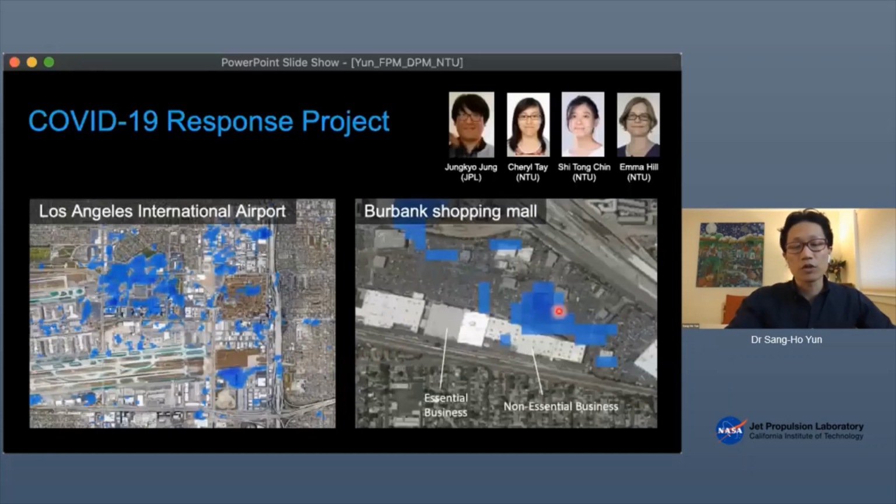And in this shopping mall parking lot, you can even see the difference between non-essential business and essential business. One closed down, but the other didn't. So you see the slowdown signal here, but you don't see as much in this part. So this is work in progress. We're working around the clock.